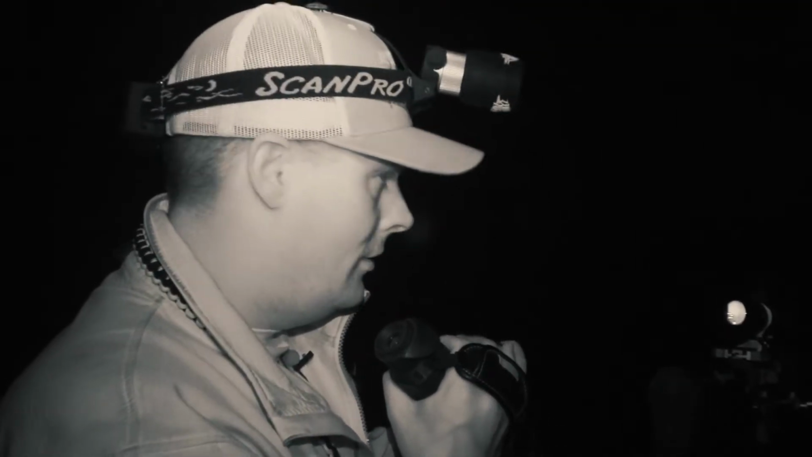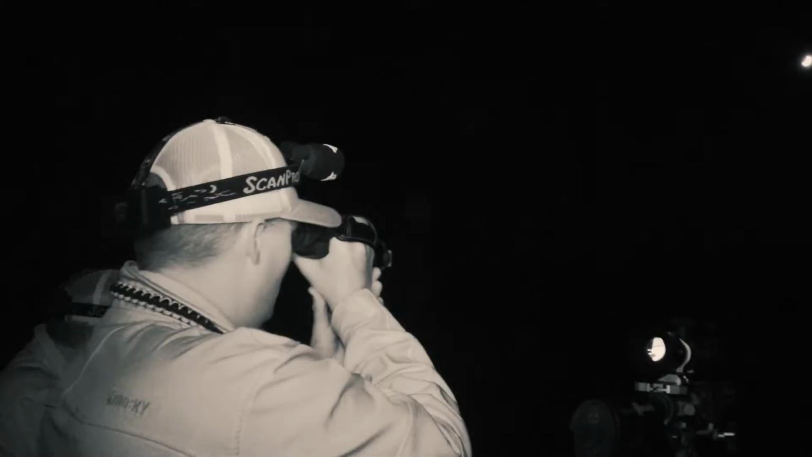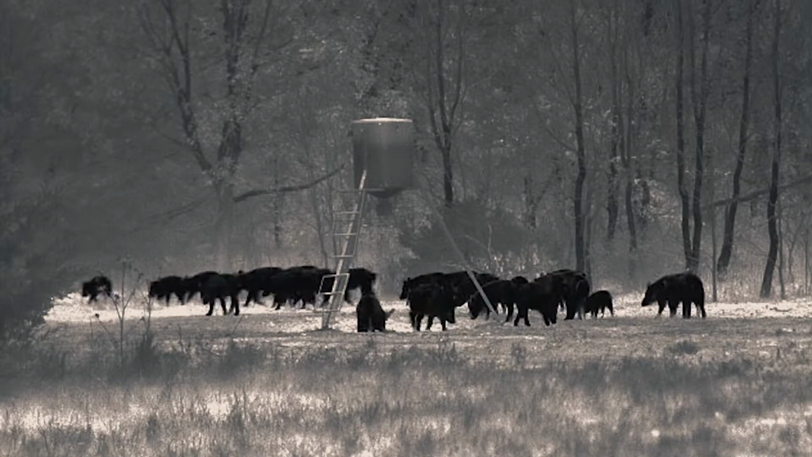Well, we started out with one really good boar, then a second medium-sized one, and now there's like 30. It was gonna be a lot easier when we only had one. Oh, they're gonna move on through. Let's ease in while they're going.